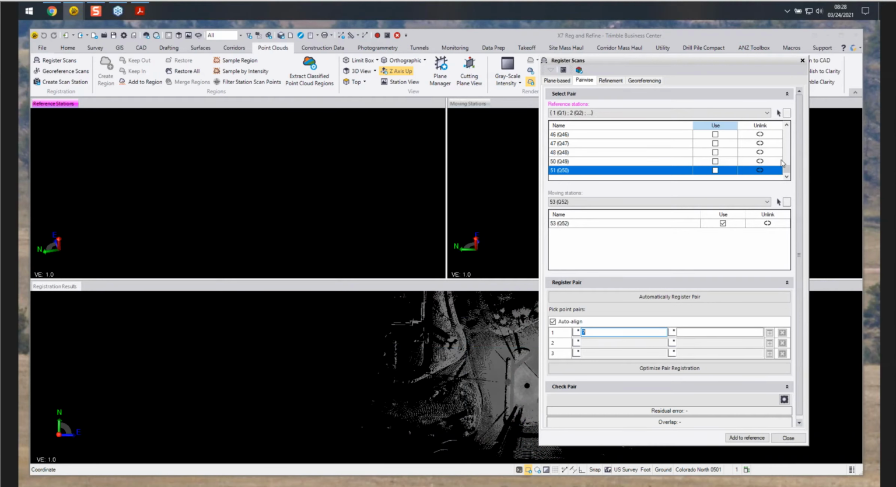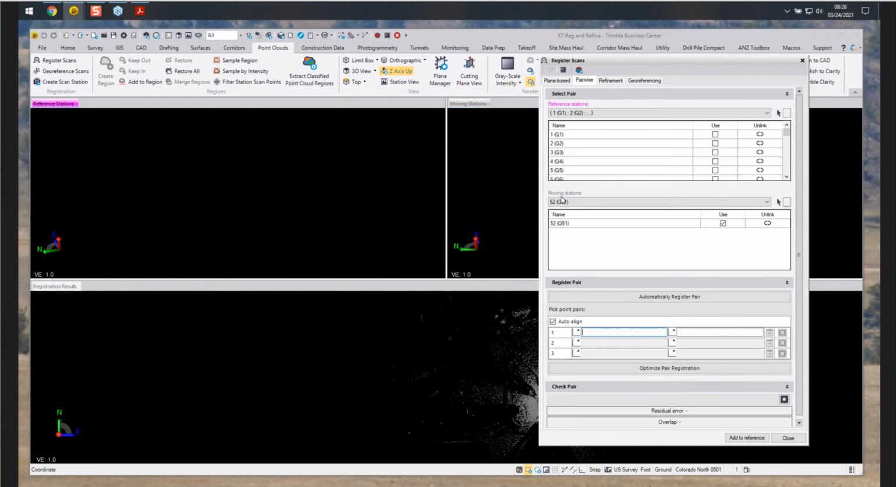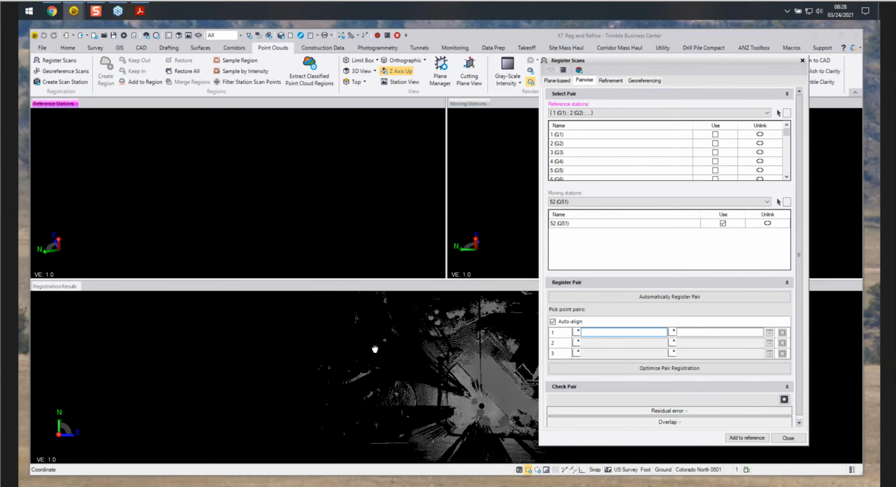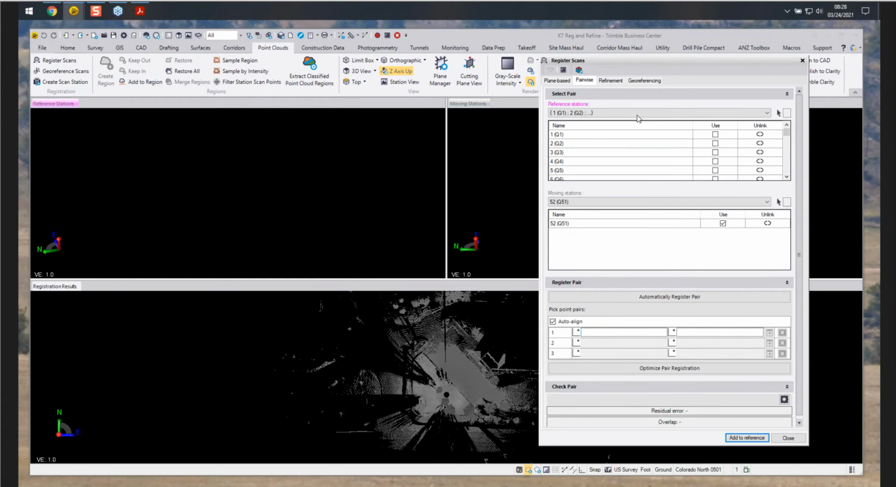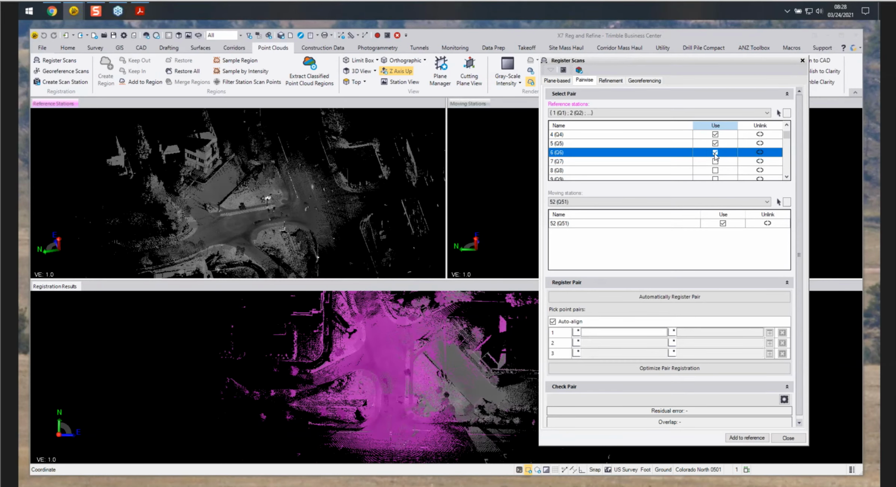And they have been deselected. So now we'll select our reference, our moving station, which will be number 52, which is shown down here in the results. And then from up top, we will select our scans that we want to use in the registration.